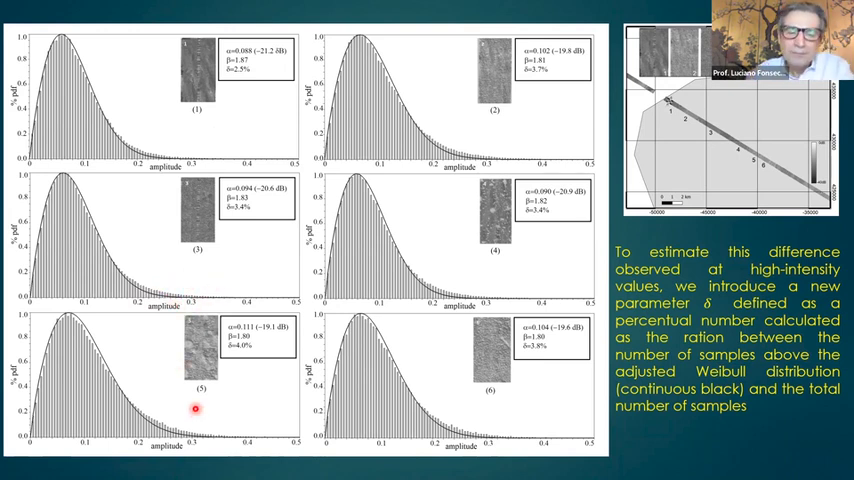But it was a first approach. I think some optimization, using two distributions and finding the best fit, will be better, and we plan to.